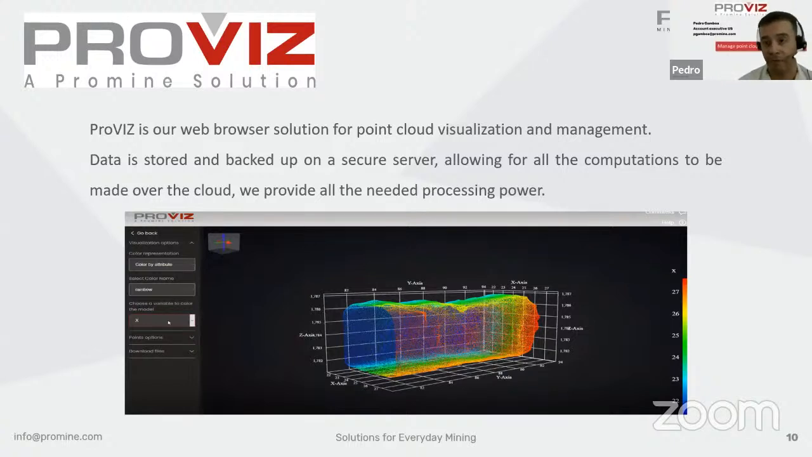You only have to have any type of browser that allows you to connect to the server using our software, and manage all the information that you need from your point clouds, so that the data is stored and backed up always in a server. It's a secure server. All the computation is done over the cloud, so we provide all the needed processing power. You don't need to have a powerful PC, since all the computation is done by our software on the cloud.